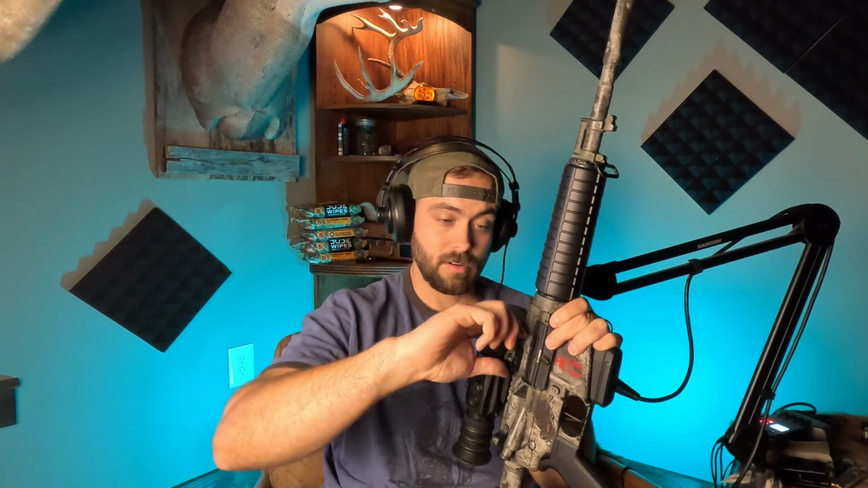Another thing that I really like about this one that a lot of them don't include, some of them do, but this one just feels beefy, like really good quality, is the quick detach. So you can push this little button and unlock that bad boy, take it off.